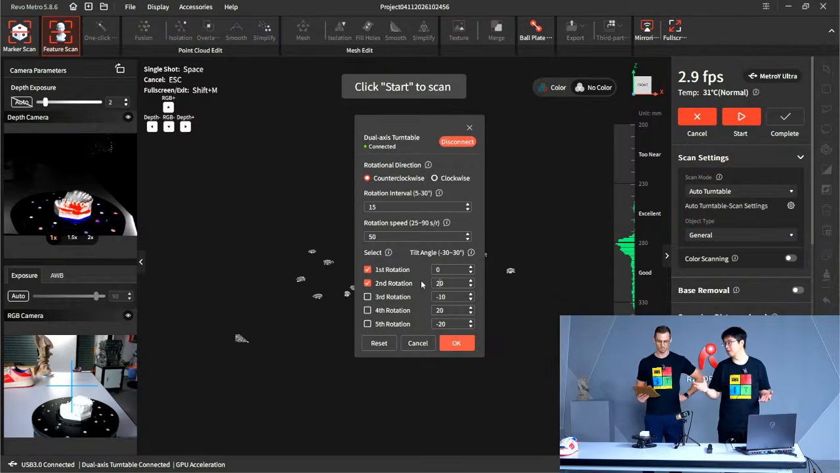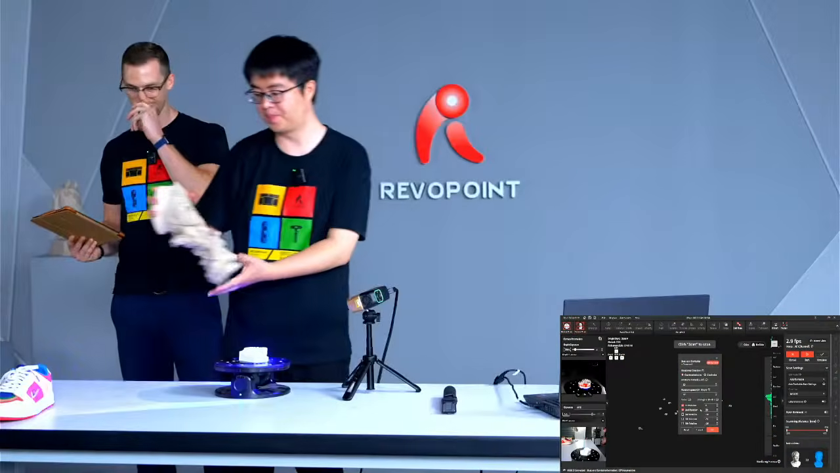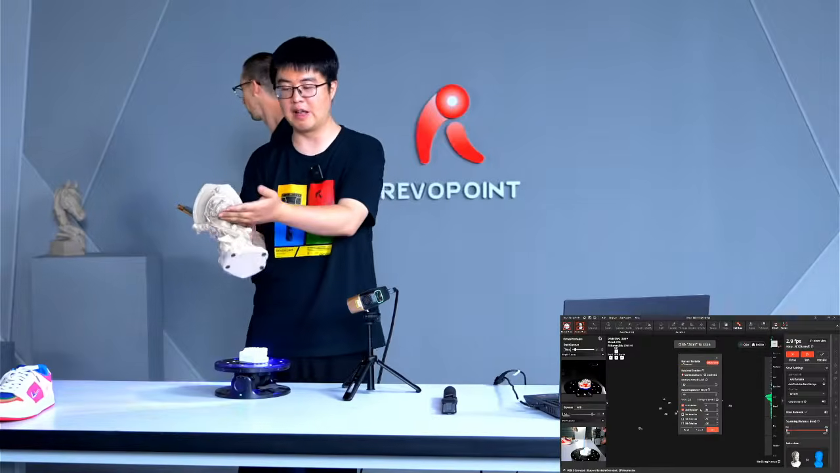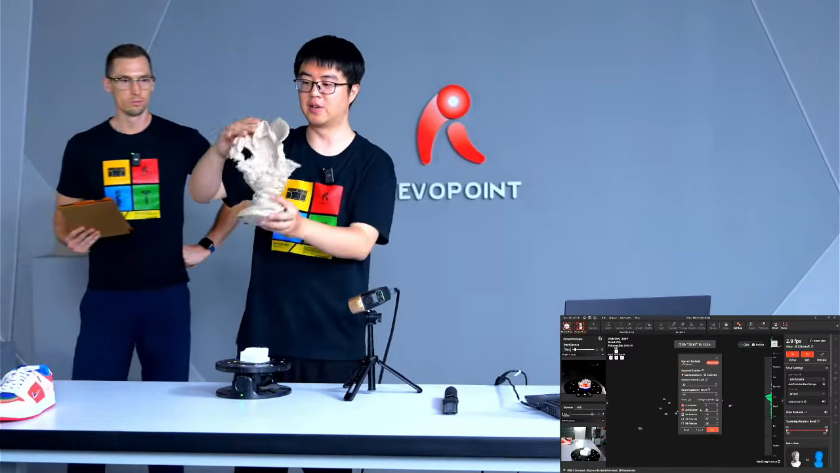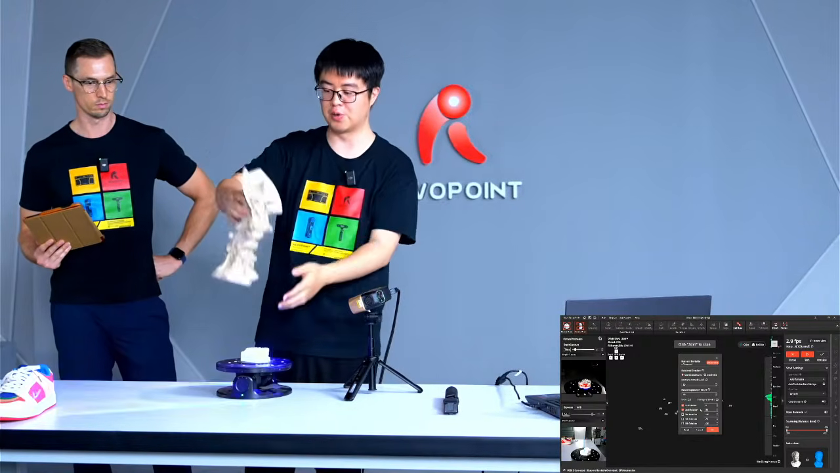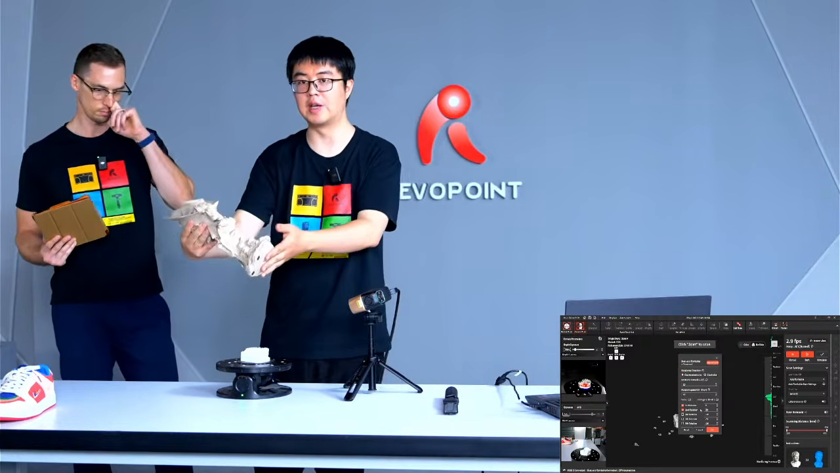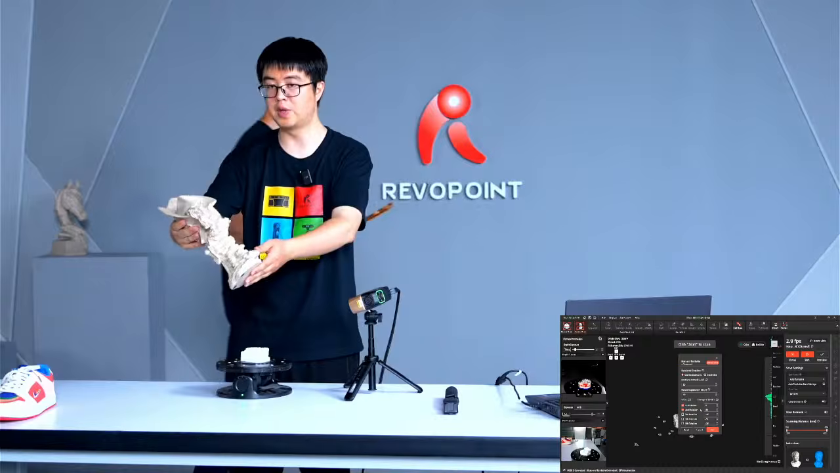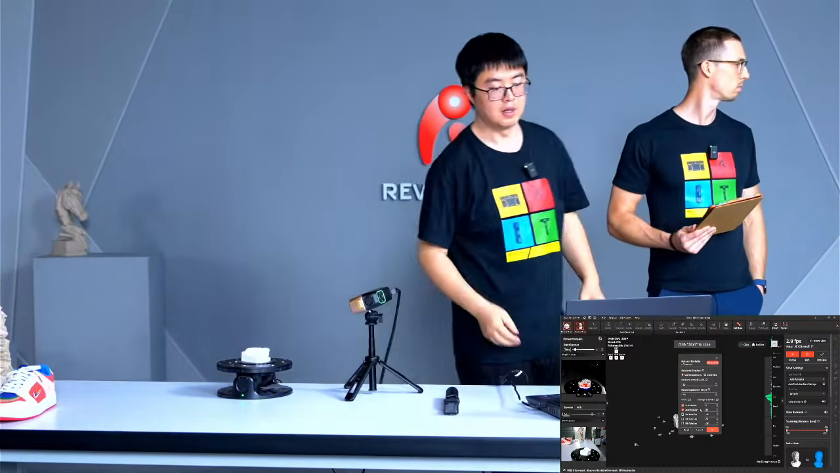If you have some complicated items, not this big, but something where you want to scan from under the chins, or scan the curvy holes under here, you want to tilt and rotate at the same time to capture the whole contour of the object surface.